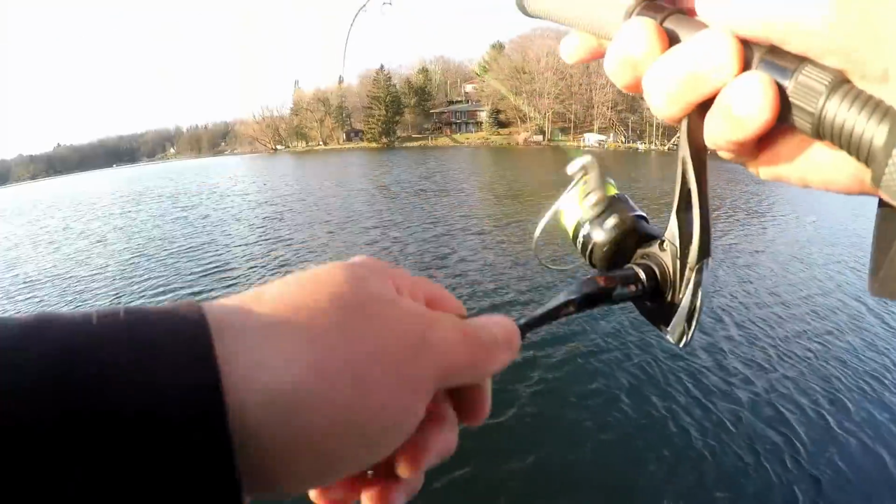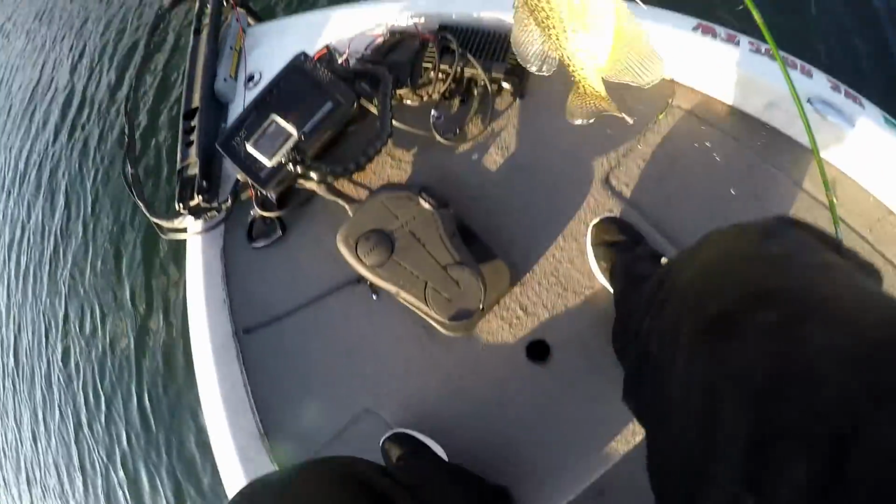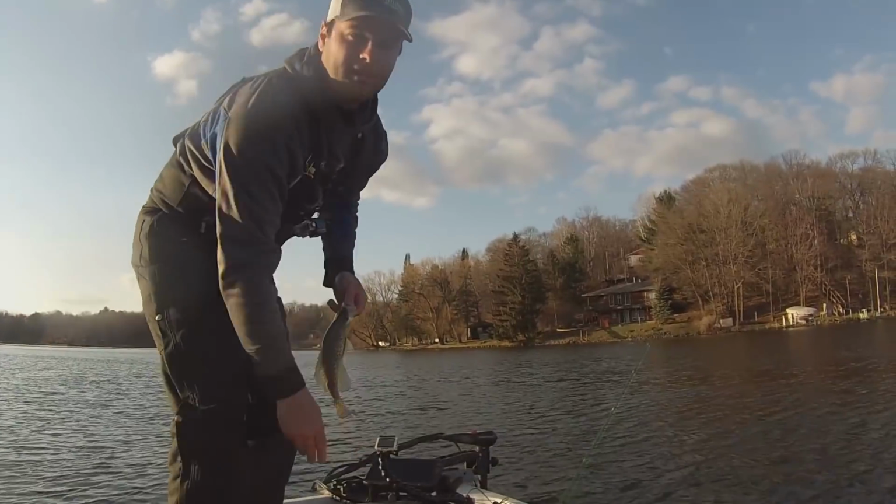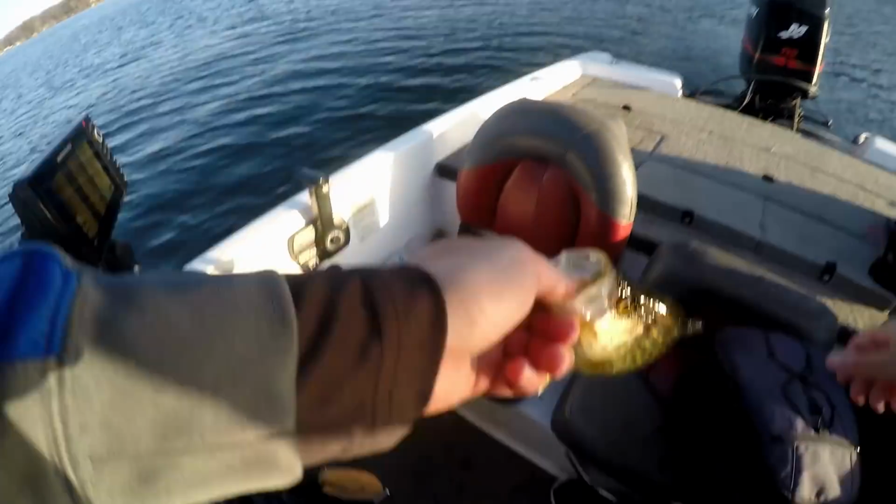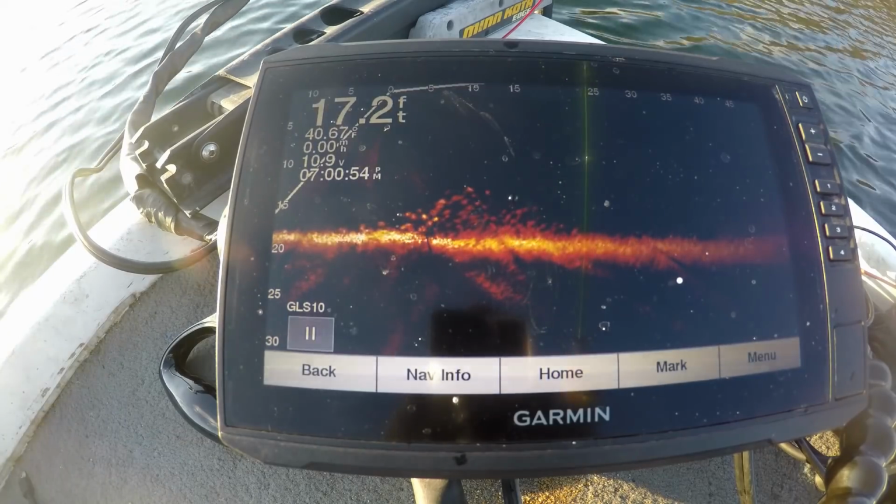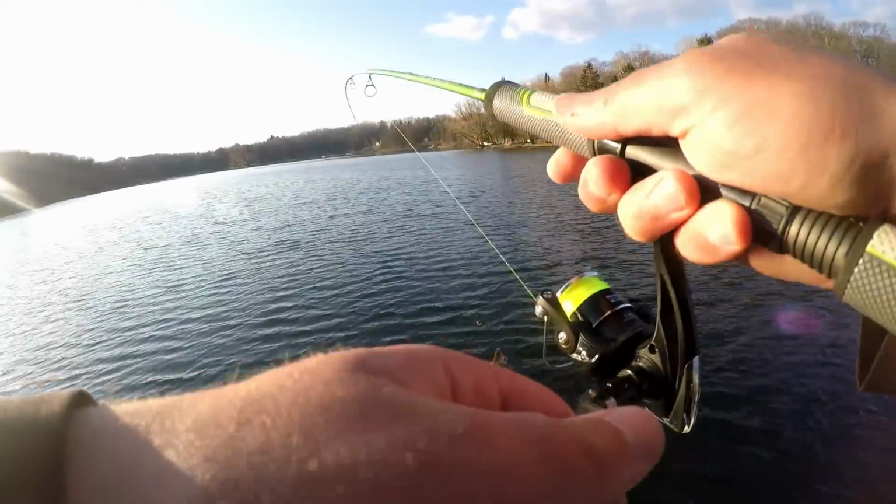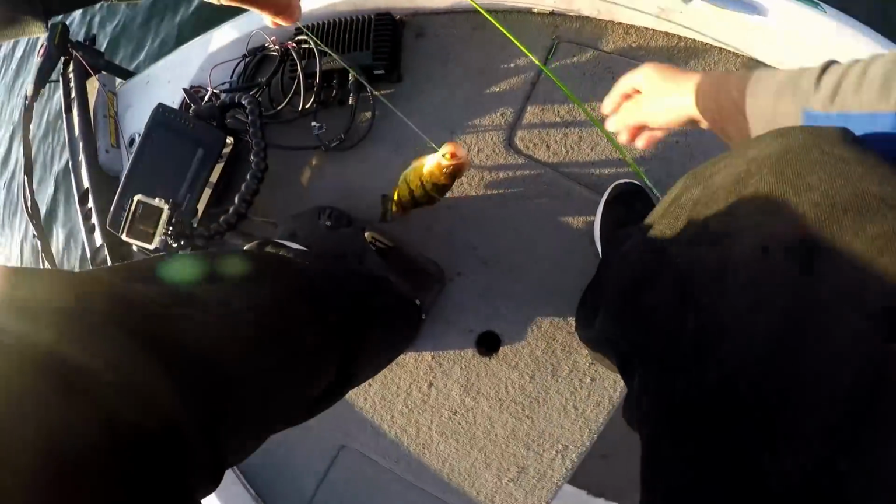There's a fish. It's a good one too. Oh my goodness, there's a good one. That's the one we've been looking for right there. There he is. Well, he might be. Oh my goodness, giant perch. Jumbos. Look at that. That's a jumbo perch.